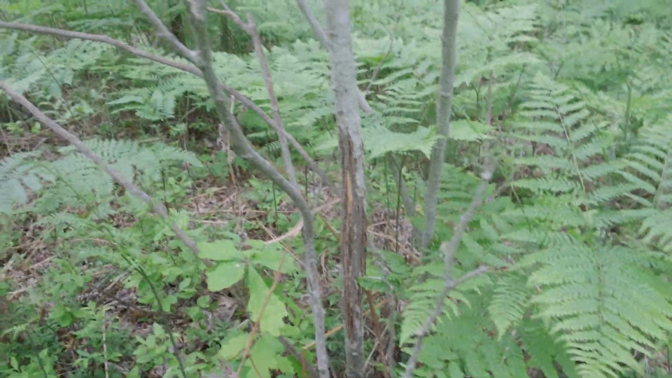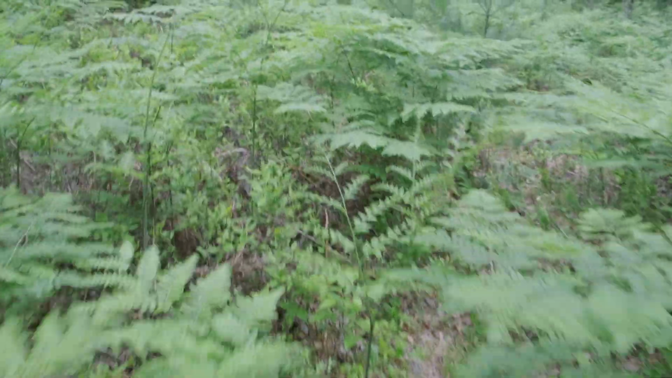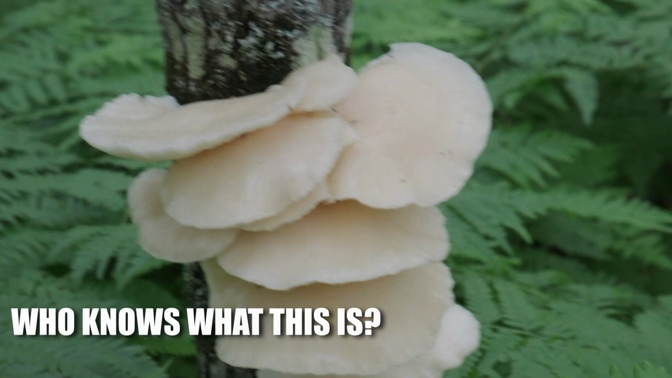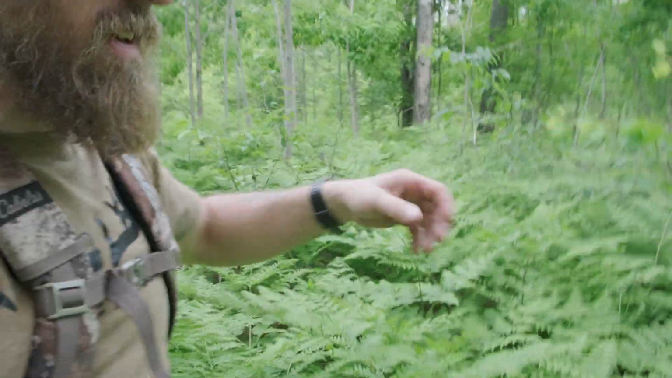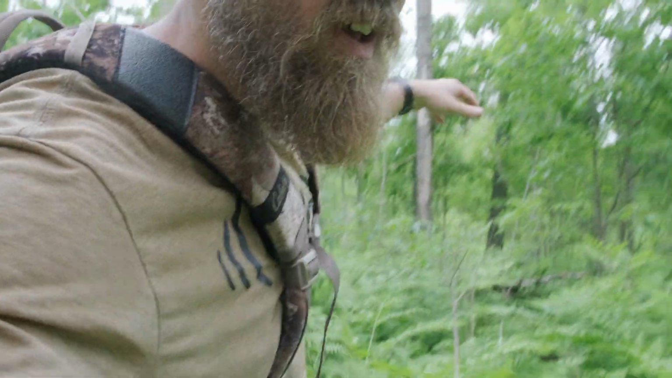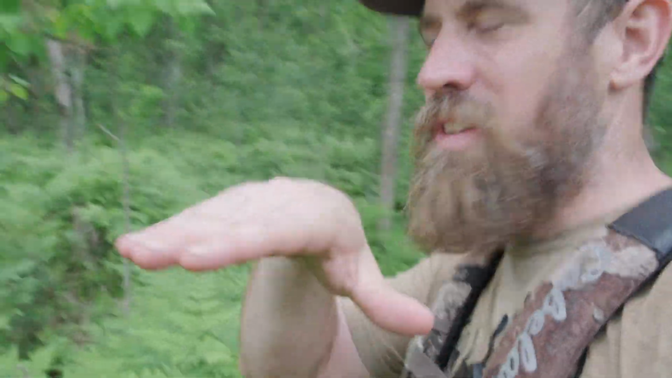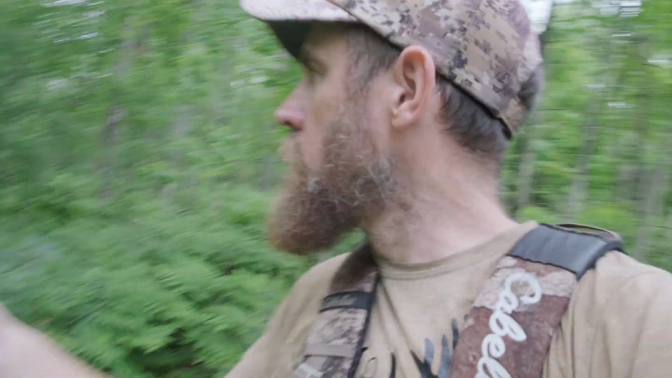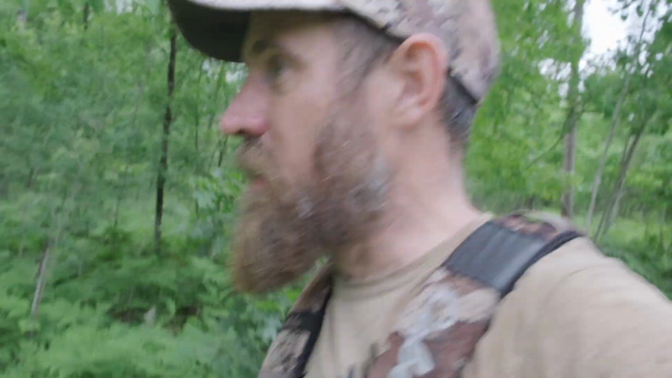Some sign. It's along this trail. Not much, but what are those? Oh yeah. There's no good way of getting in here. I'm trying to stay on this edge between this flat and the swamp. Stupid farms. I kicked up some deer in here. They're hanging out in this little transition area, as expected.